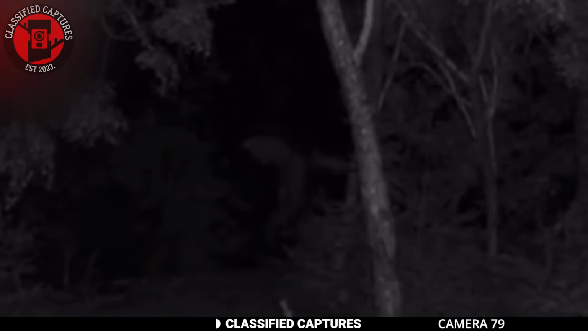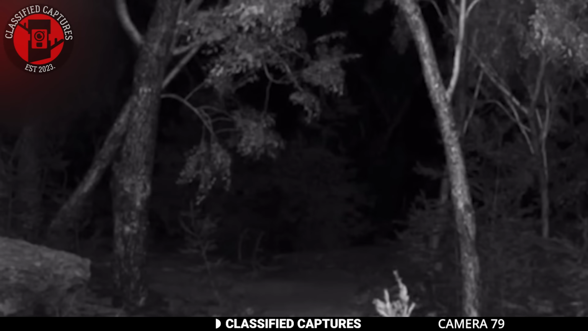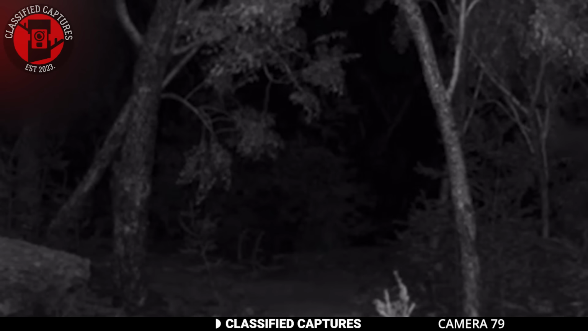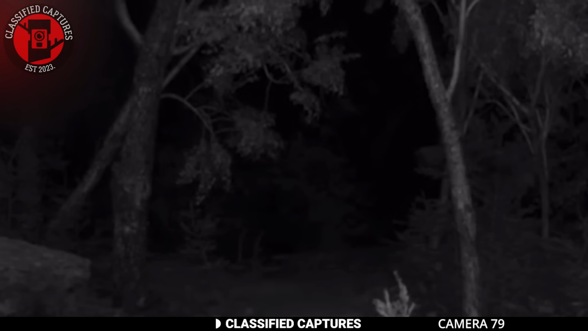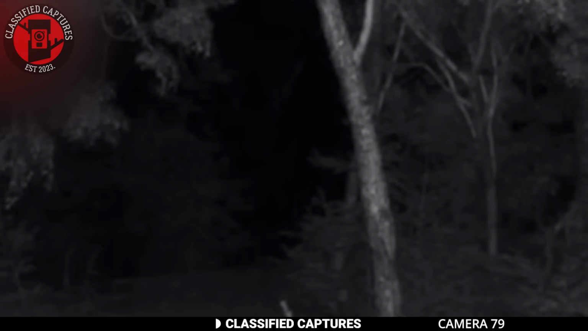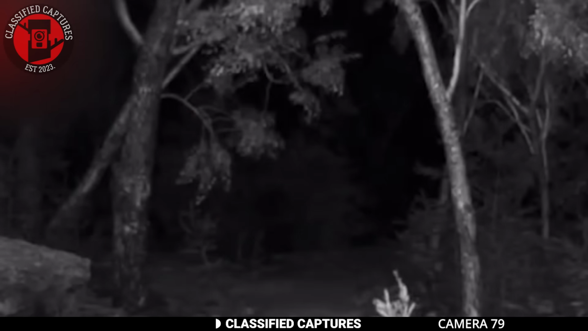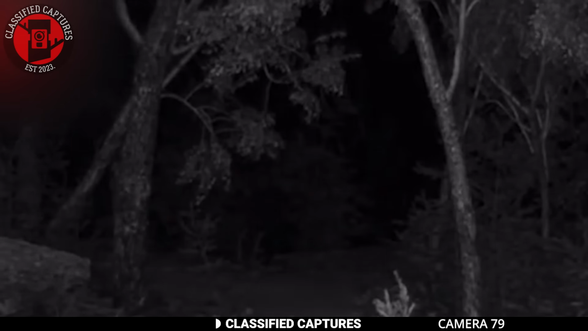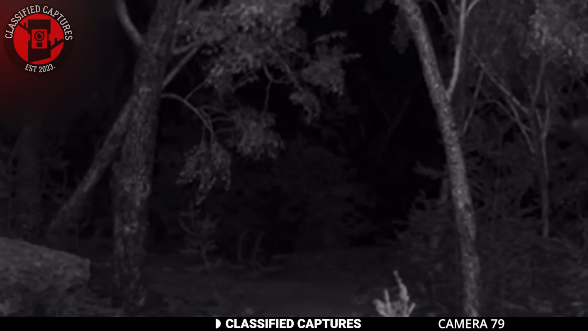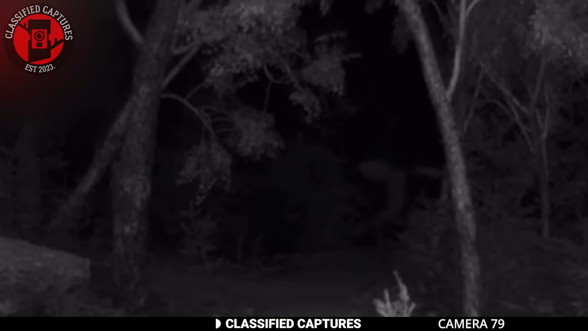What stands out is its slow, deliberate movement and the fact that it's walking on two legs. The way it glides through the darkness, barely making a sound, adds to its unsettling nature. The footage doesn't provide a clear enough view to identify it, but its size and the bipedal motion suggest it could be more than just an animal, perhaps a cryptid yet to be documented. Julius thinks it's AI, but what do you also think?